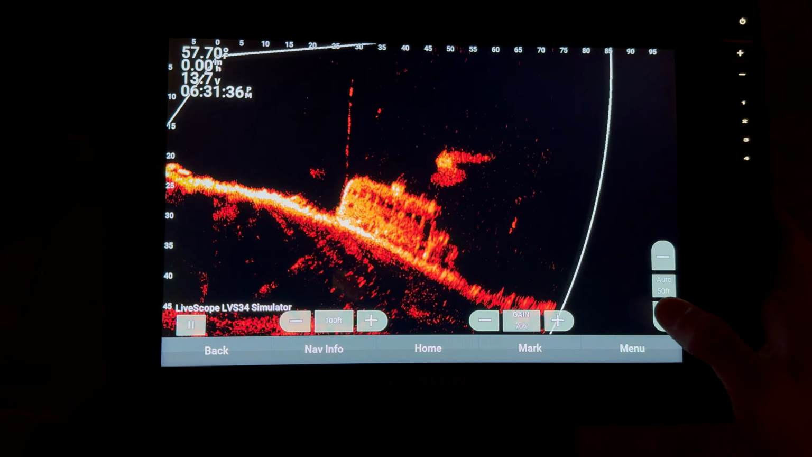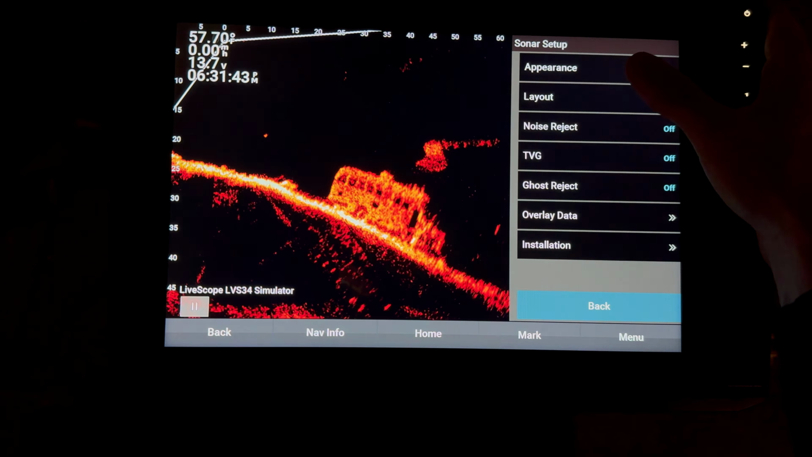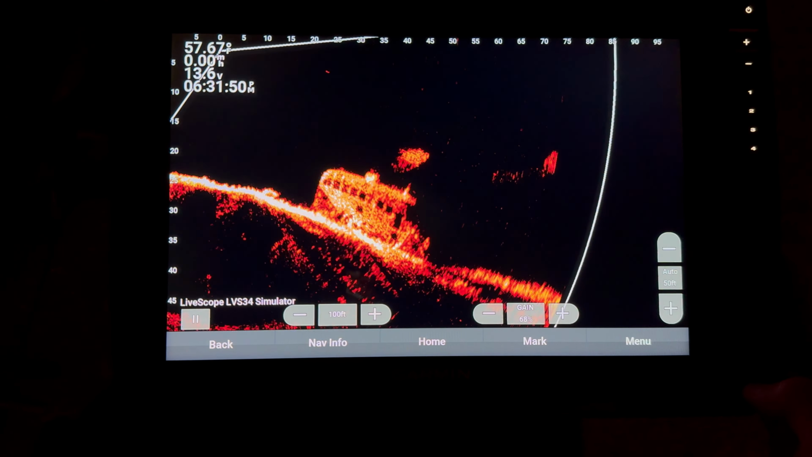But like I said, and I'm not showing it here, that depth range I will keep fixed and I'll adjust that on the fly. Same thing with color gain, like I'm doing here, messing around with it, going up, down, depending on the water conditions. Those are all very important things, guys.